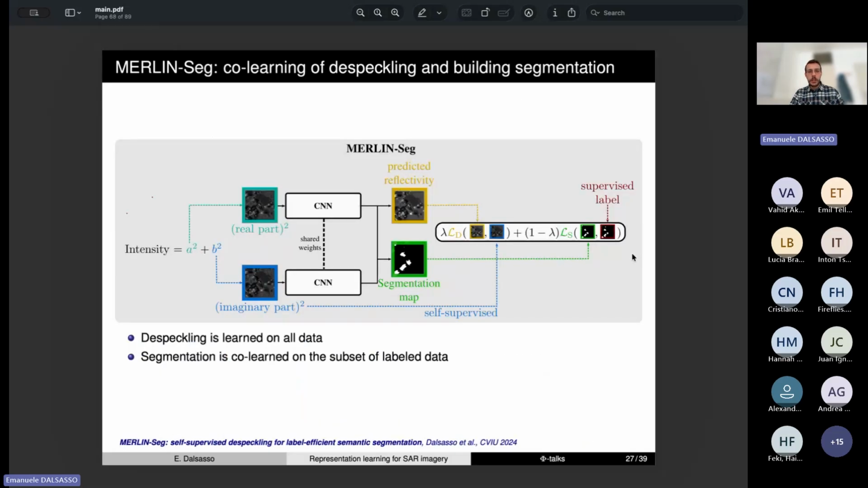So the first model that we came up with is called MERLIN seg, that at the same time performs the despeckling. It takes both the real and imaginary part into a common encoder, and then we have two specific heads, one for the despeckling and then one for segmentation. And then we train a model to simultaneously reduce speckle and then segment buildings on the image.